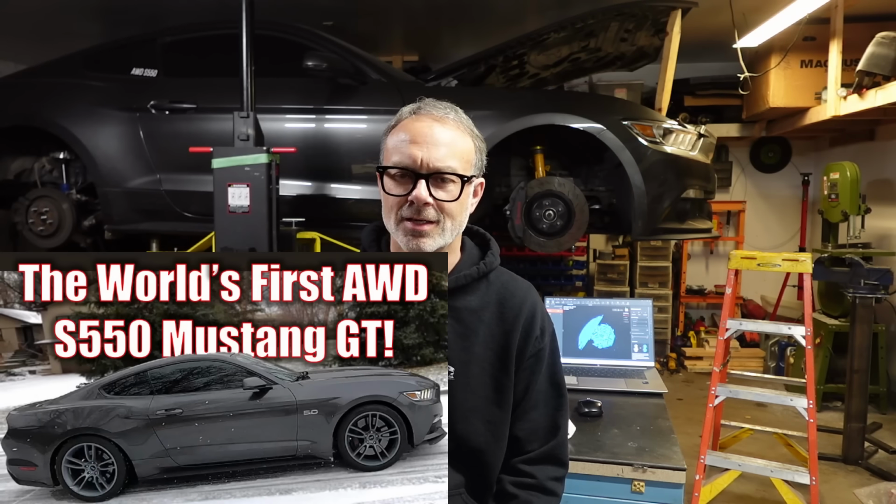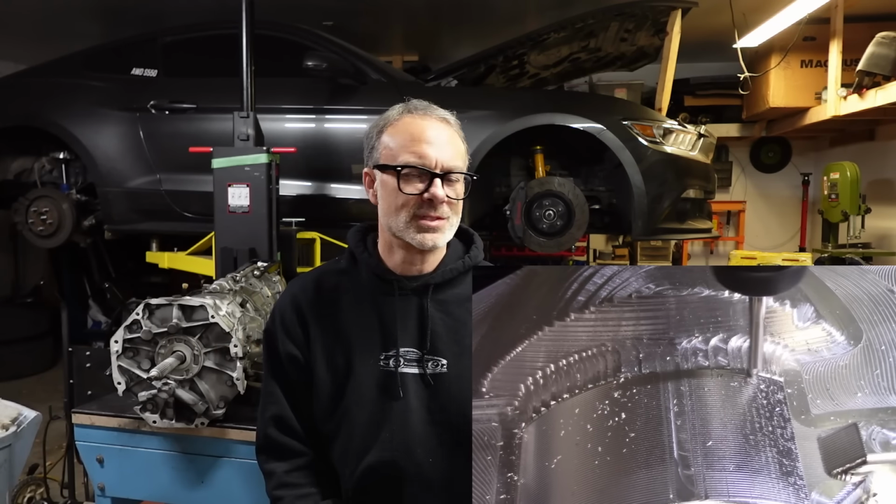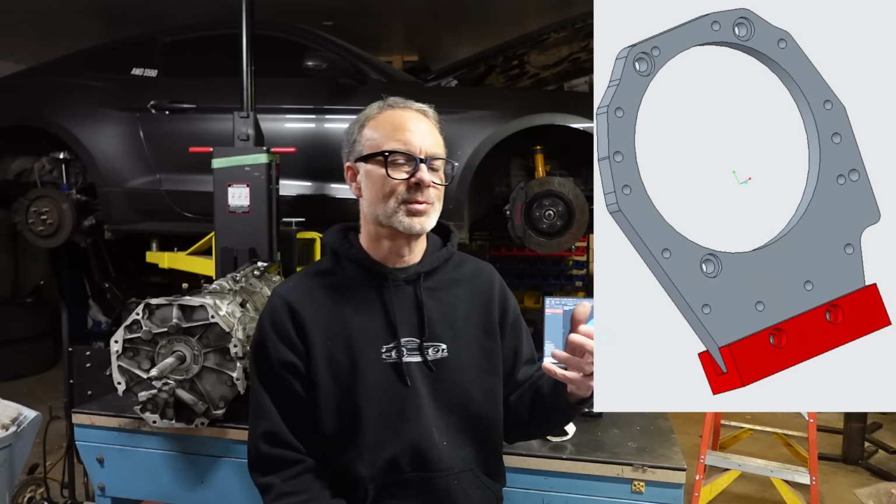If you've been watching my build series on the all-wheel drive Mustang, you know that I'm kind of a geek and I like getting into the details of things. And of course, I've been CNCing my own parts, even making my own CV axles and designing parts in CAD. And one thing I've wanted for a couple of years now is a 3D scanner.